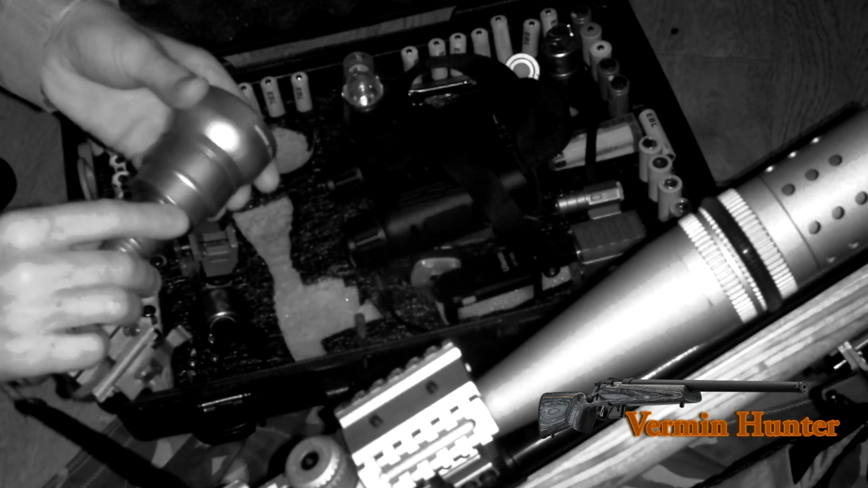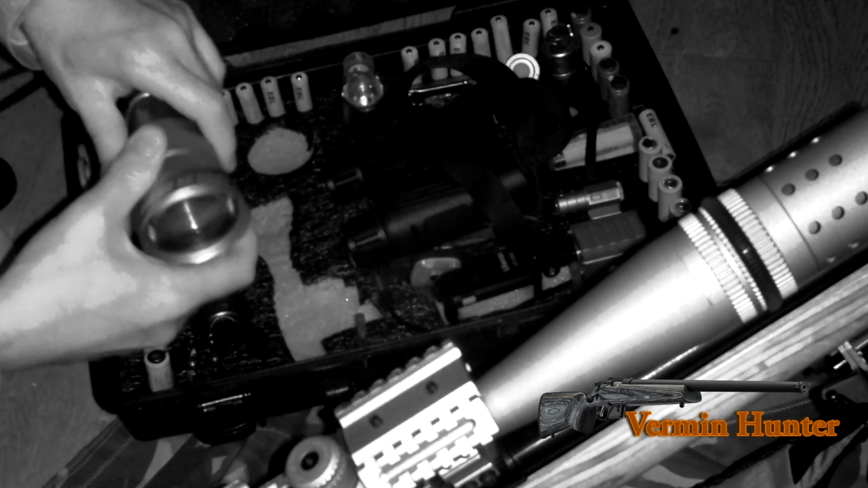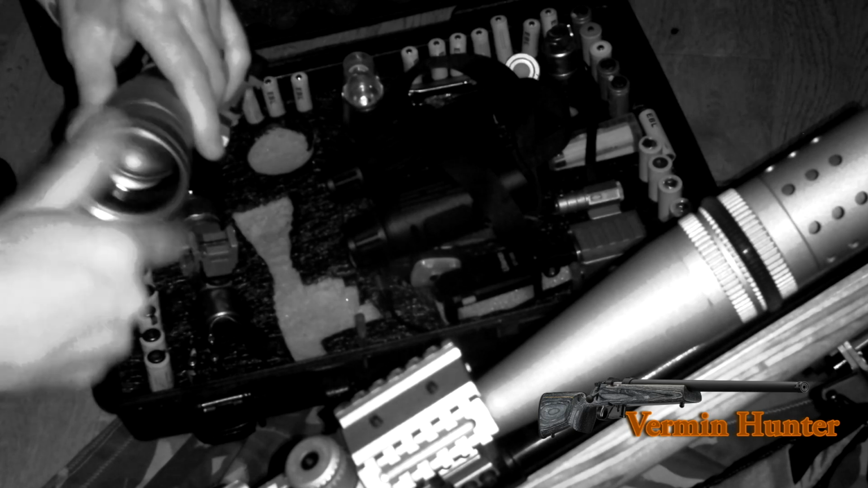Here you see the IR torch. I use a 2x magnification doubler on it. It gives me just the right distance, right out from 25 yards up to about 180 yards, and then combine that with a T2 Infiray Pro. Fantastic bit of kit, works well on the gun together.